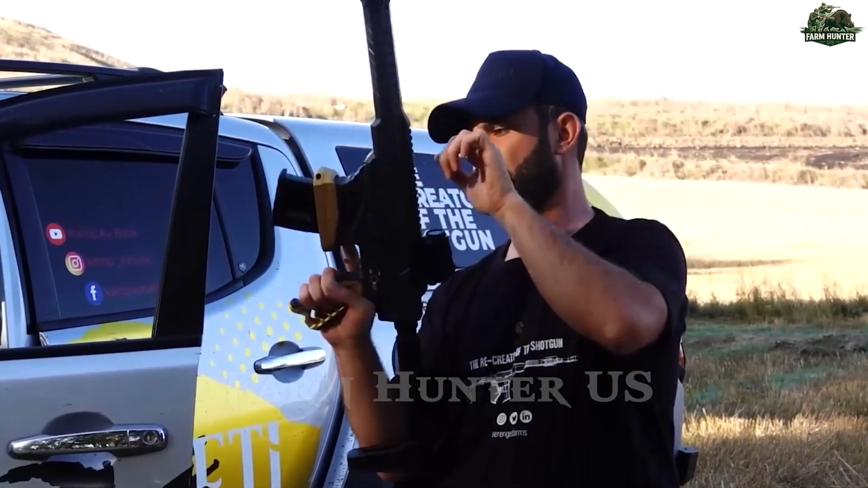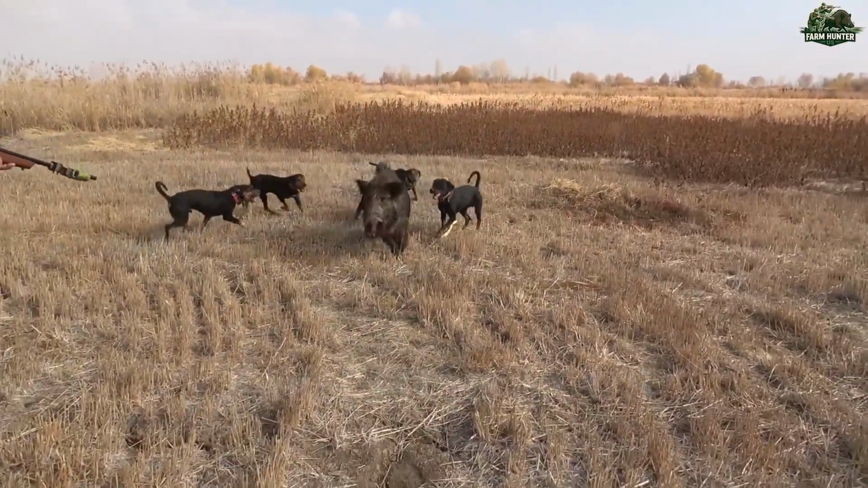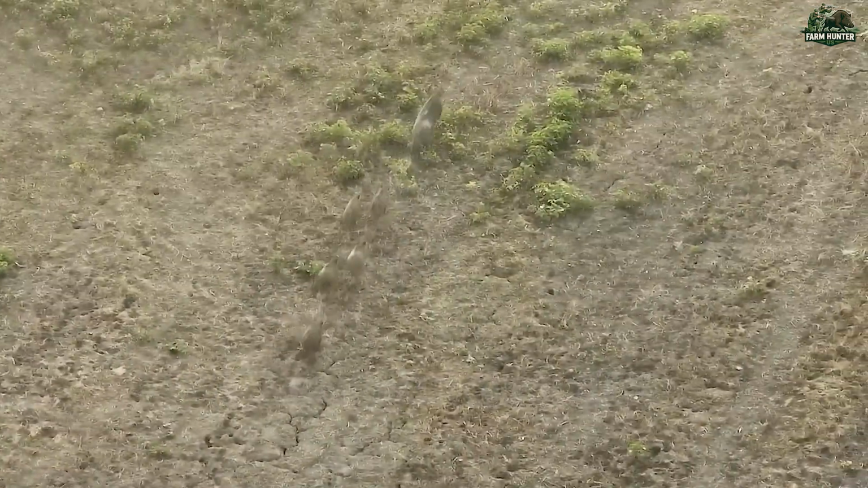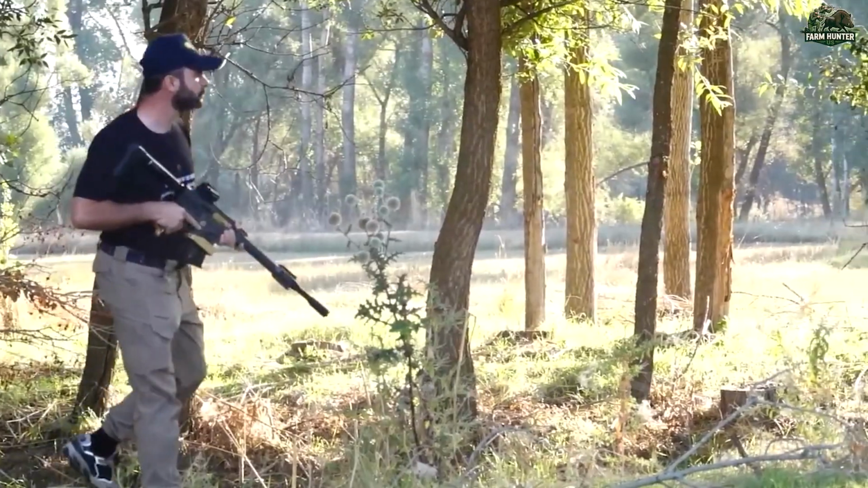In that split second, instincts took over. I fired a burst directly at the charging giant, dropping it mere yards away. This close call was a sobering reminder that despite the thrill, wild boar hunting isn't just a sport, it's a high-stakes battle against an invasive species that causes over $2.5 billion in damage annually in the US alone.